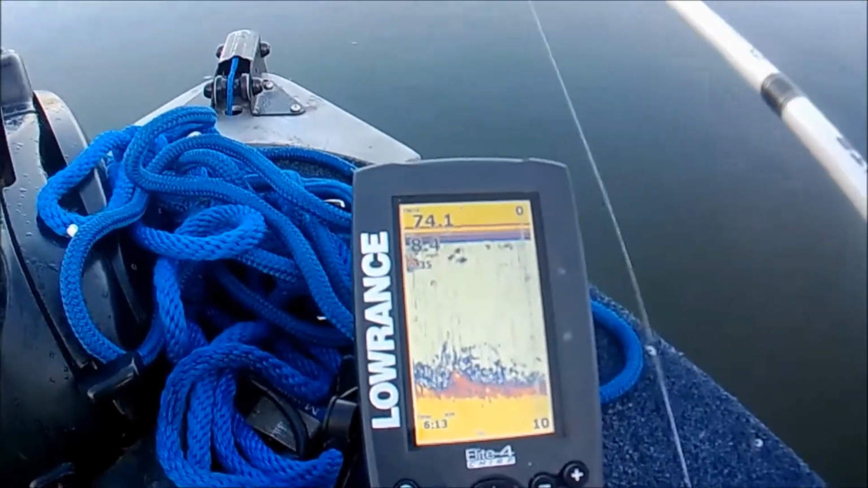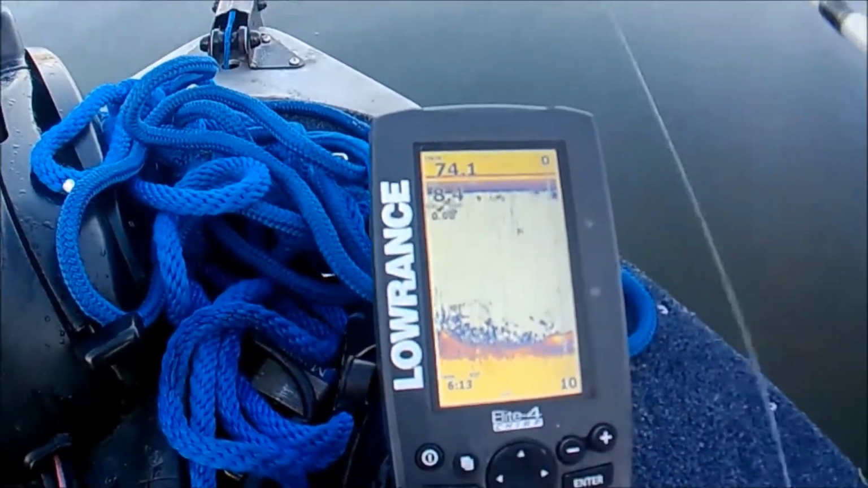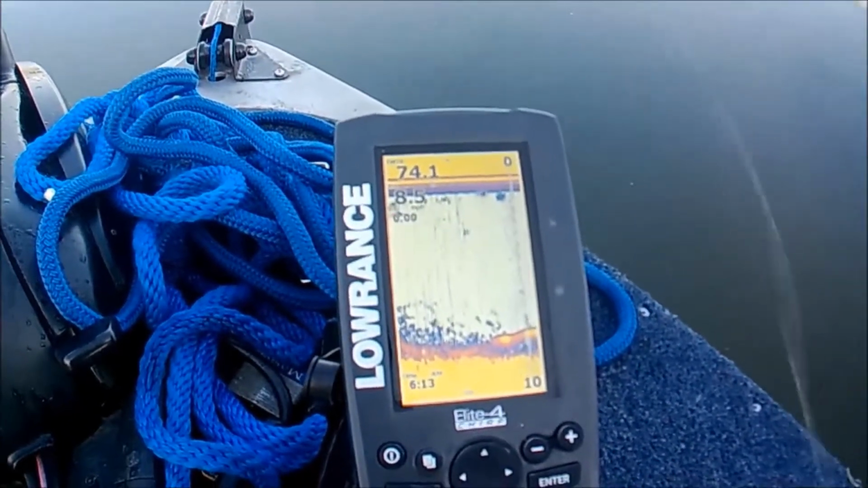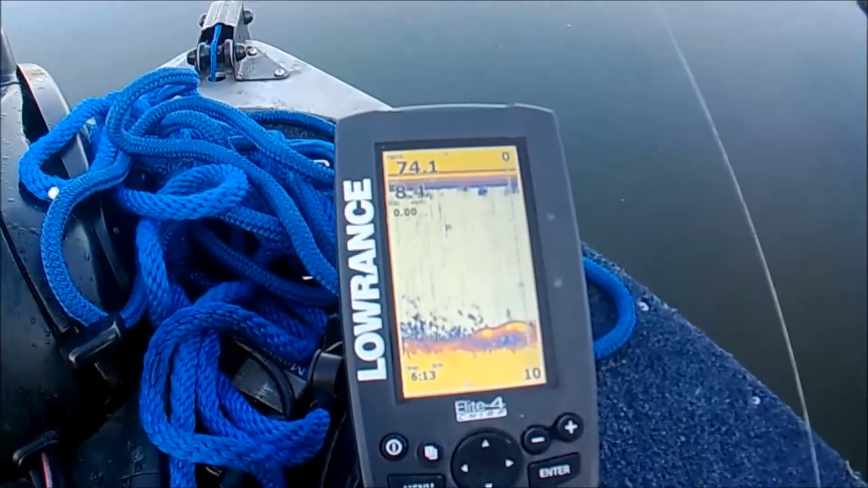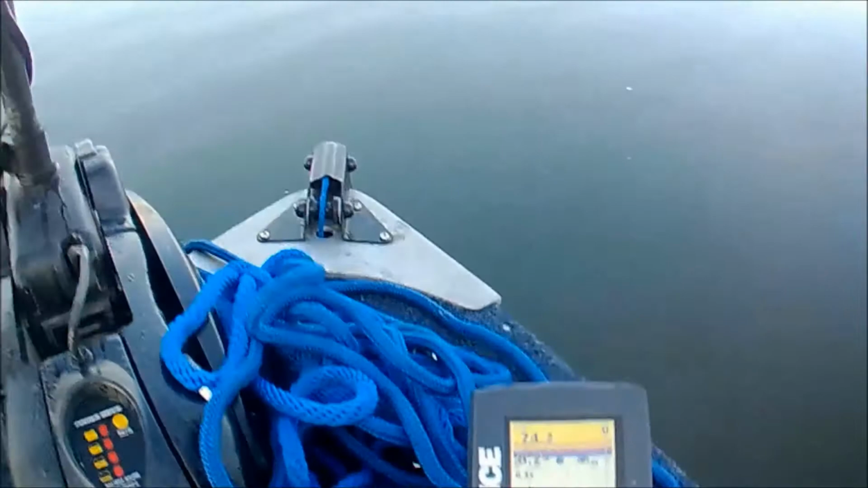Try and get a bite out of these weeds. That'd be pretty cool. Almost like video gaming for us fishermen. That's a strong signal of weeds right there.